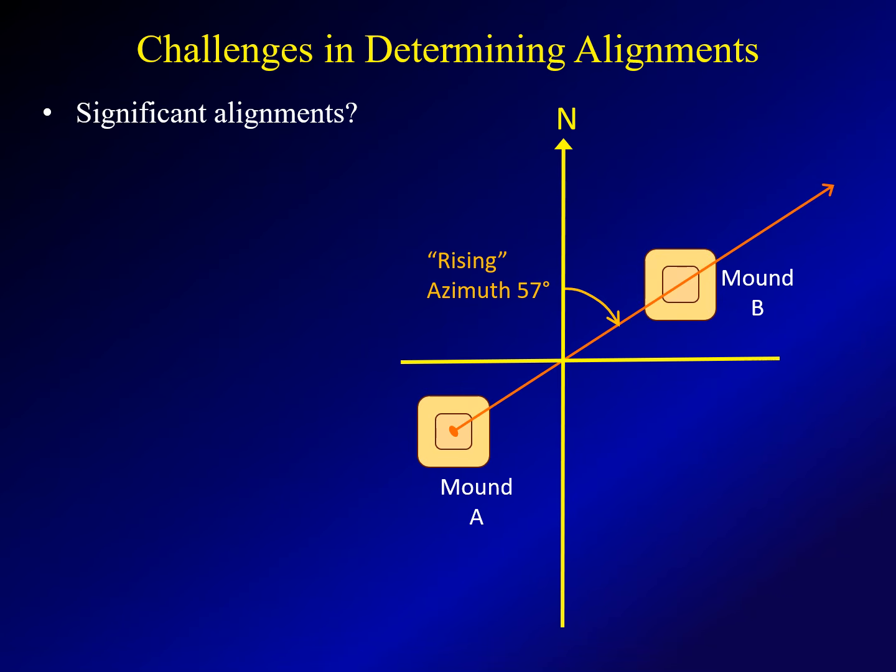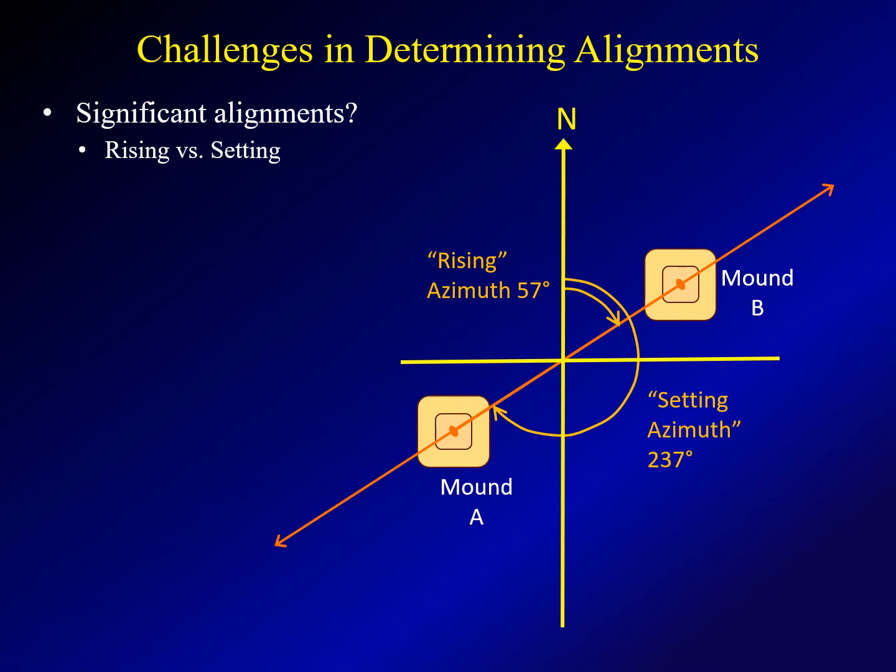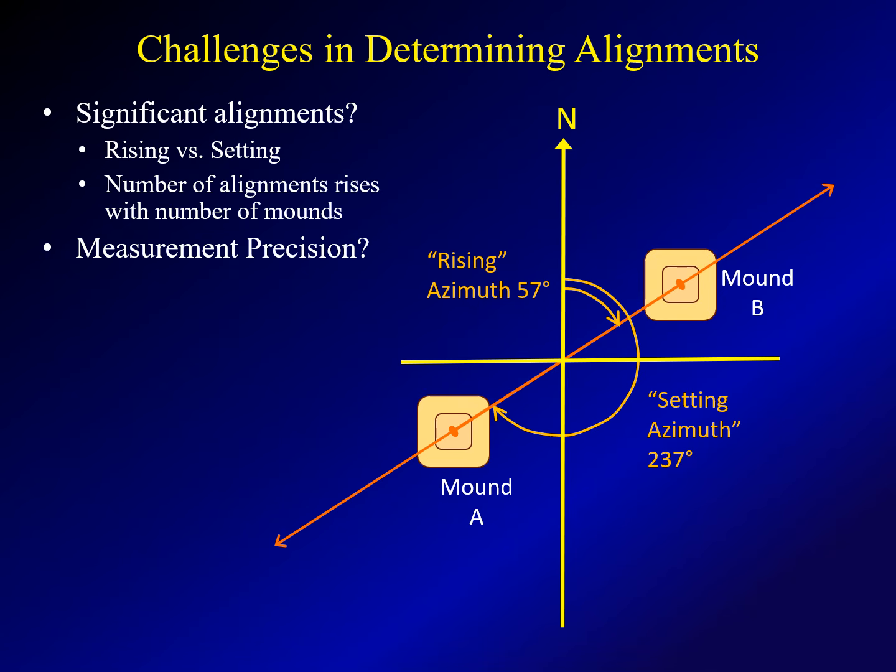In this case, perhaps the rising of a star on the horizon. We would normally characterize this with an azimuth, that's the angle measured from north, and in this case it would be a rising azimuth of 57 degrees. However, there's nothing to say that the observer wasn't standing on mound B, sighting back across mound A. And actually, the azimuth that you'd be measuring would be the setting azimuth at 237 degrees. So in reality, I have to define any alignment using both angles. Also, another challenge is the number of alignments rises exponentially with the number of mounds.